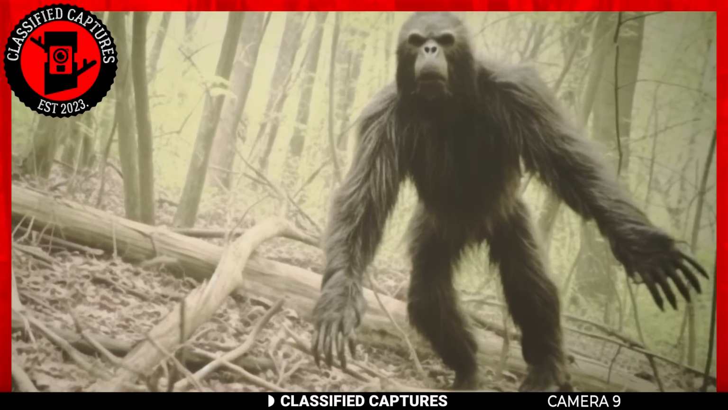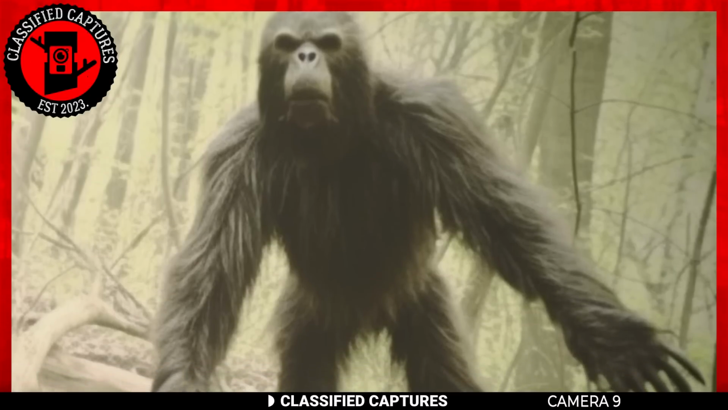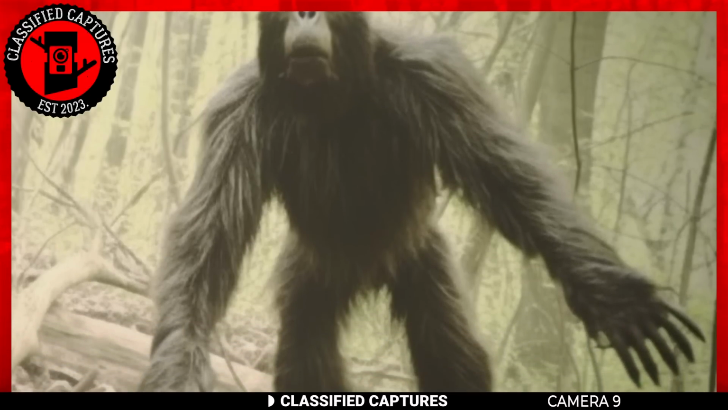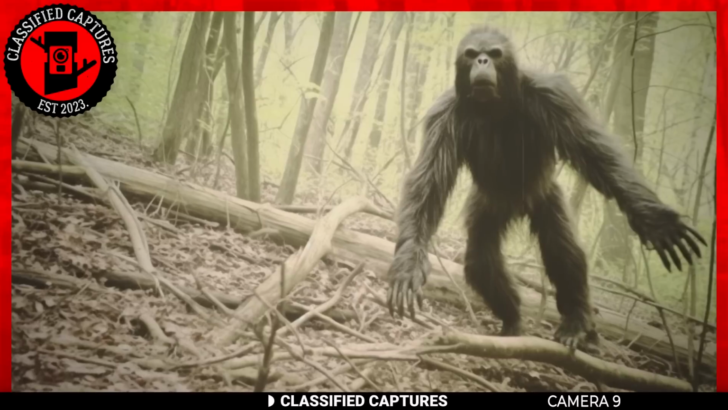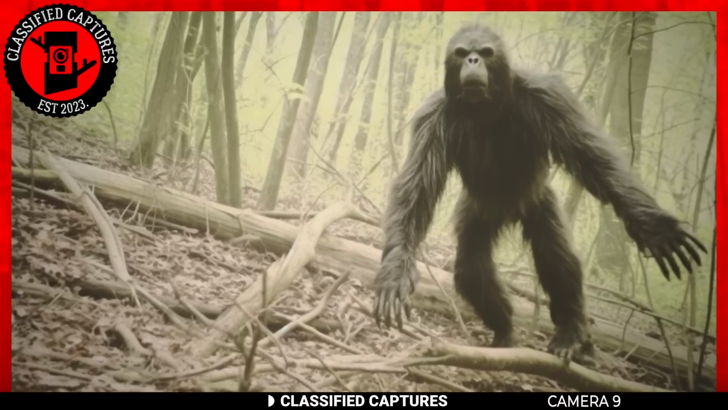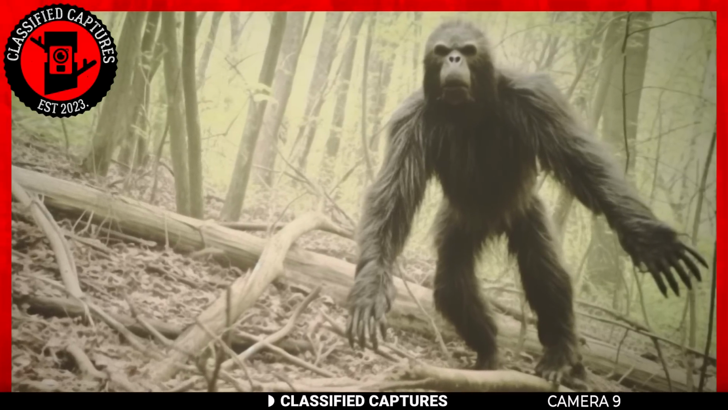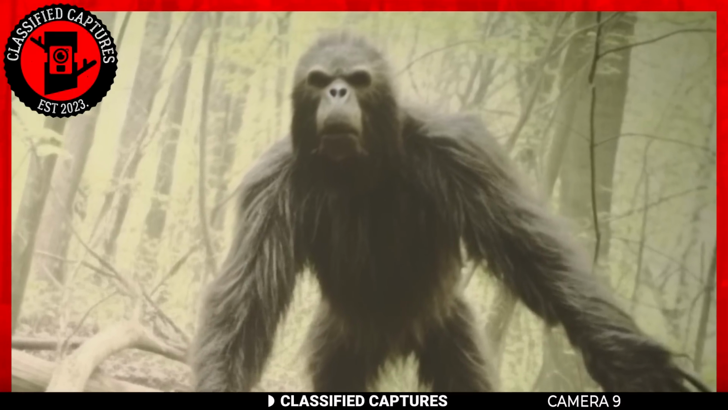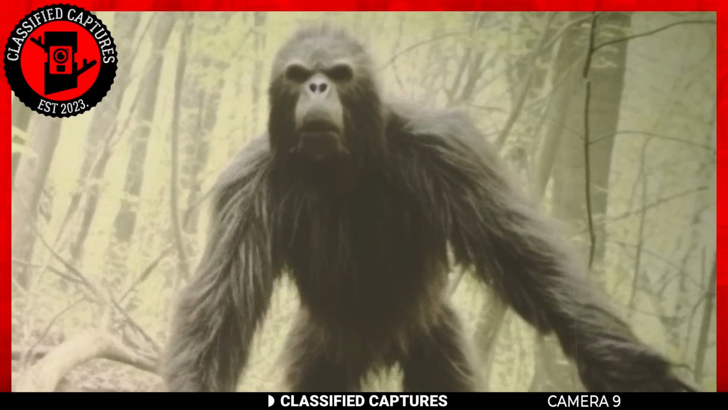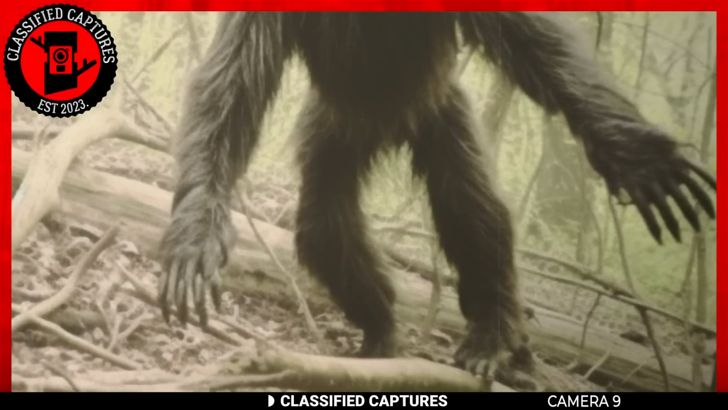Well, it seems like we've stumbled upon a digital mystery. In the vast wilderness of the internet, it's not uncommon to come across intriguing footage that leaves us scratching our heads. Take this, for instance. A Trailcam recording that appears to capture a creature that's not quite like anything we've seen before. At first glance, it might resemble a monkey, but upon closer inspection, there's something curious about its appearance. And then, the aha moment hits.